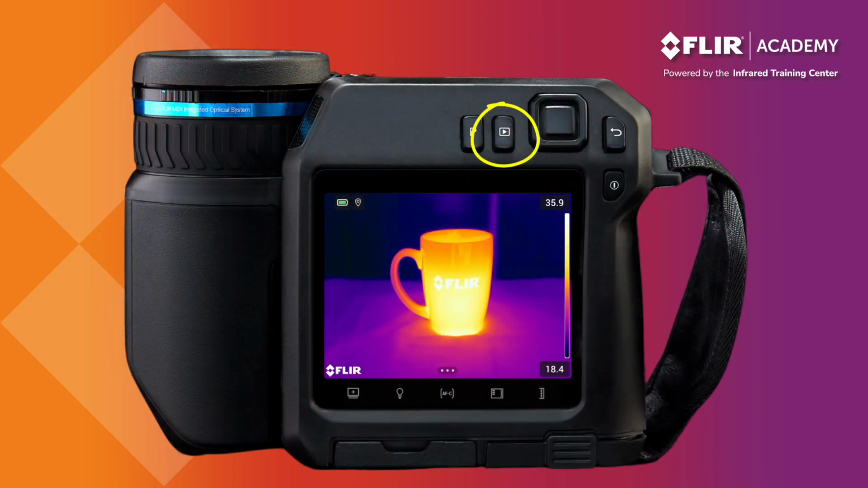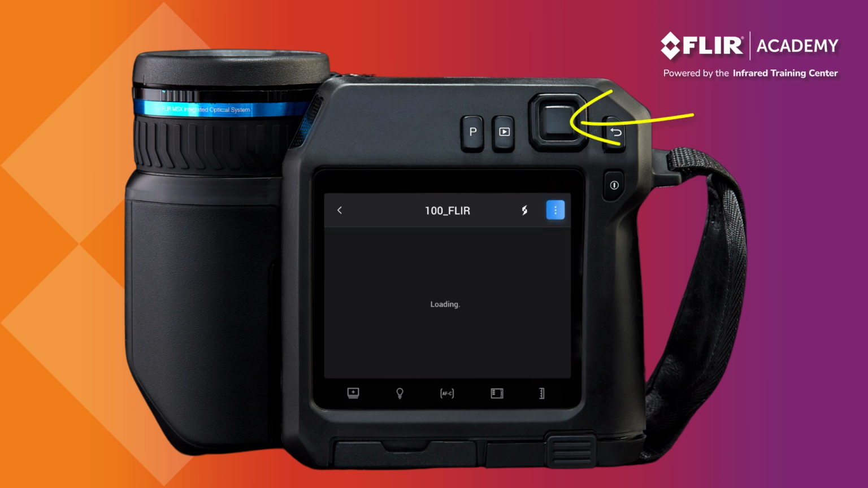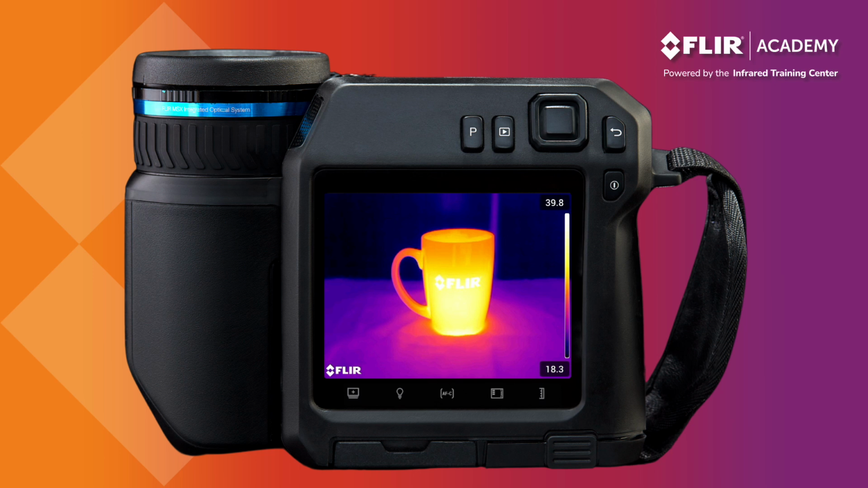Press the Archive or Playback button to view your saved images and video. This will bring up a folder where you will find all of your media stored in a gallery. Press on the navigation pad to open the folder and browse through the saved images. Use the navigation pad to highlight an image and press the navigation pad once more to open it. It's here that you can review and edit your data.